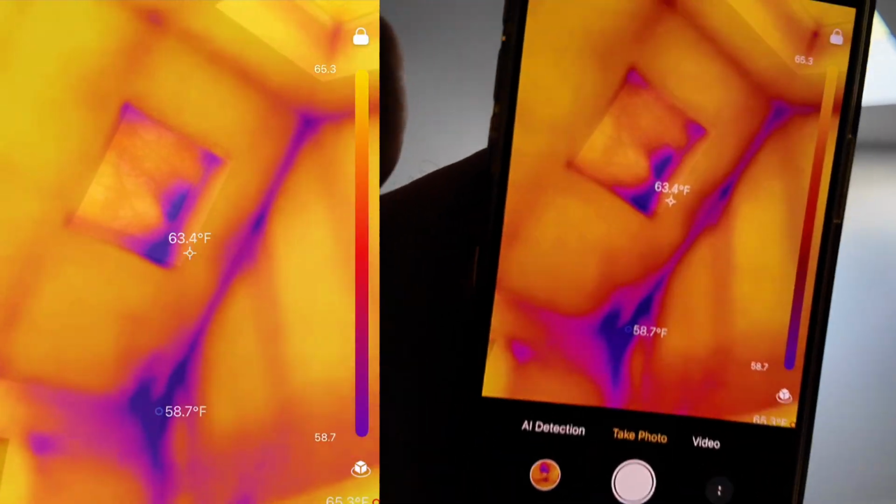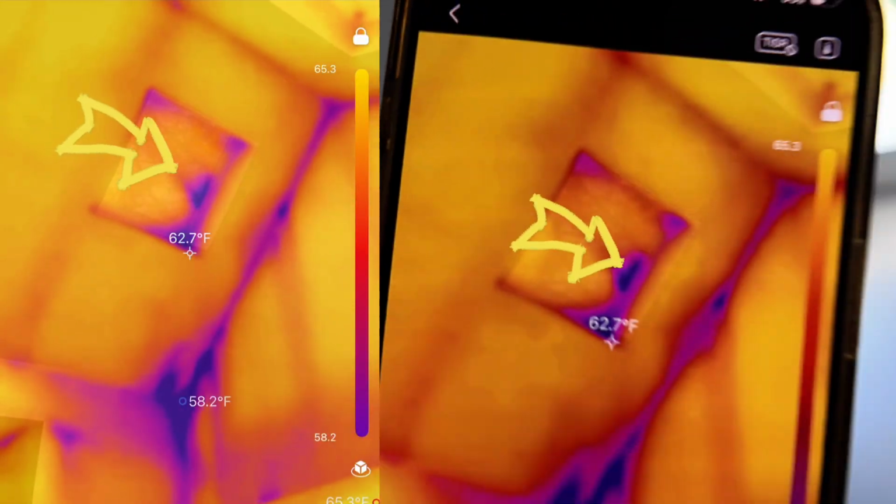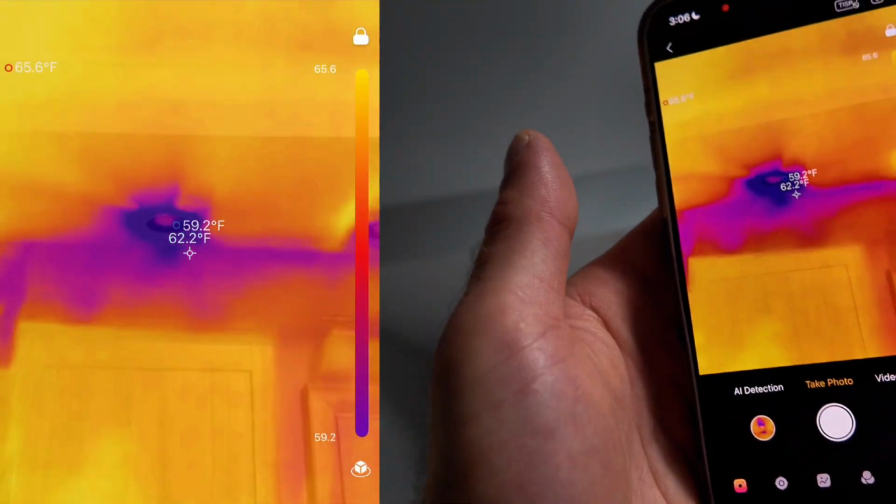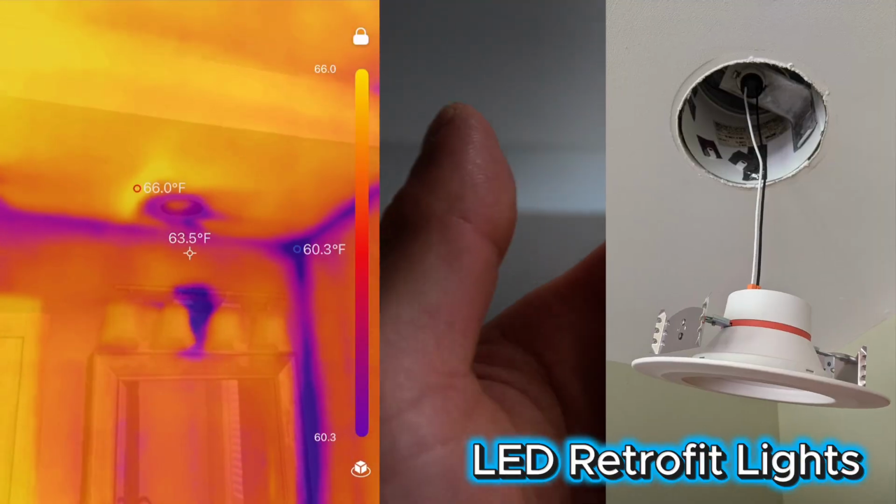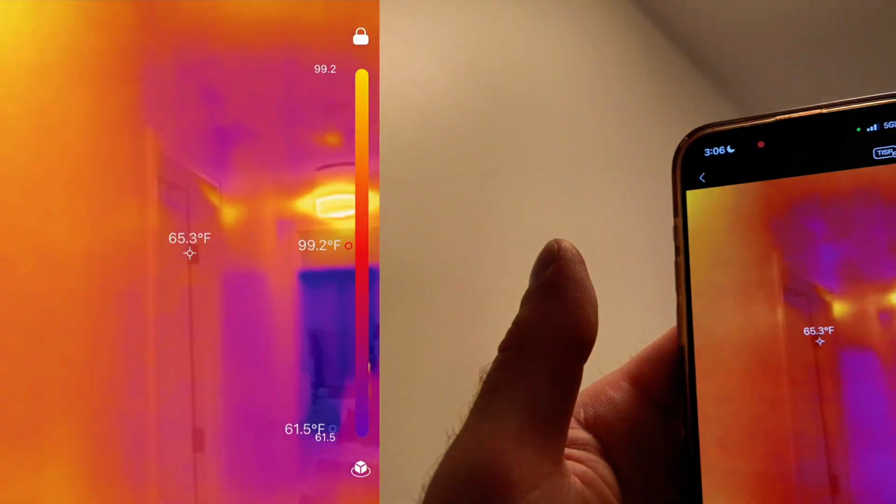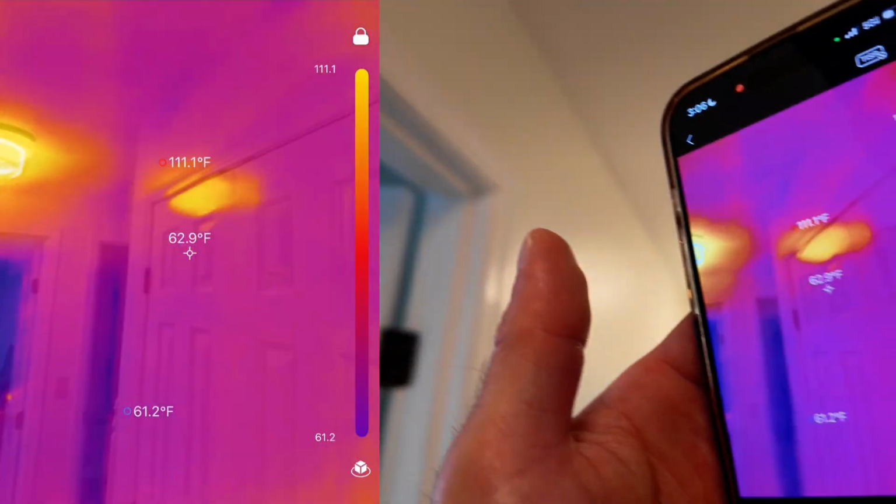And then this section over here was inaccessible from the attic space because it's actually a cathedral ceiling. So it's like the skylight up there is leaking a little bit. On the right-hand side, that could be caulked. And then this can be sealed up better. So I think we're gonna get some LED retrofit lights and seal up these can lights. Now let's check out where the flue chase was before.